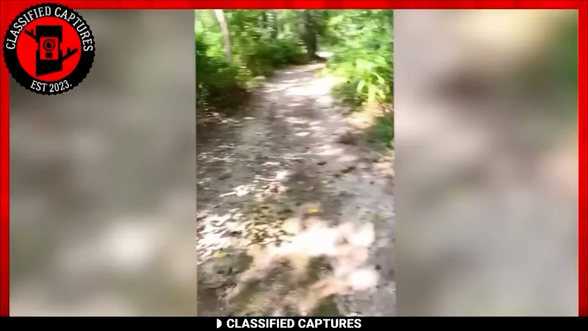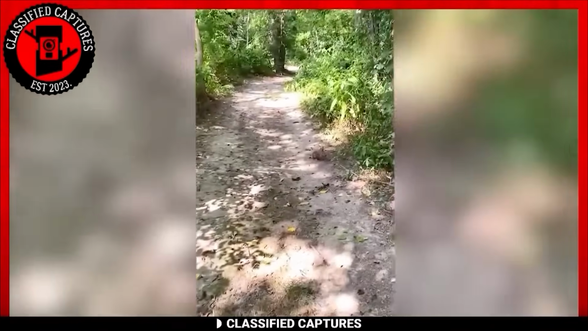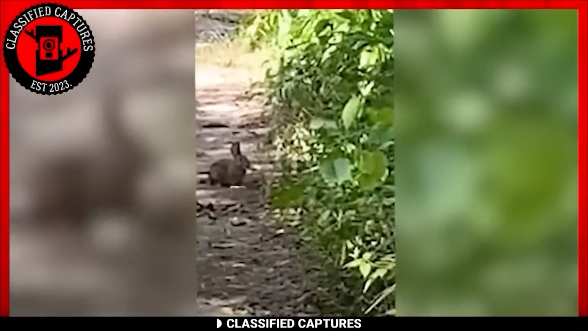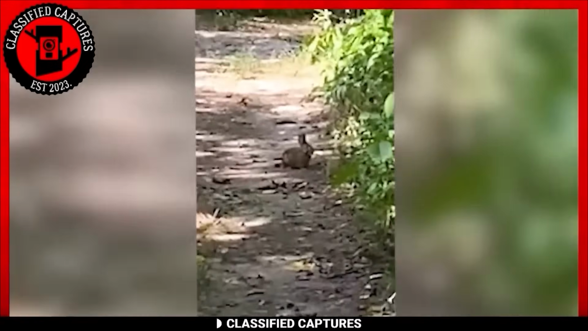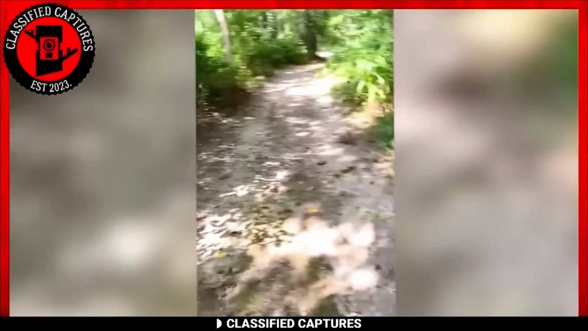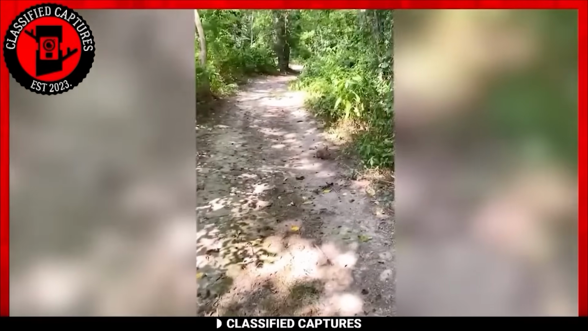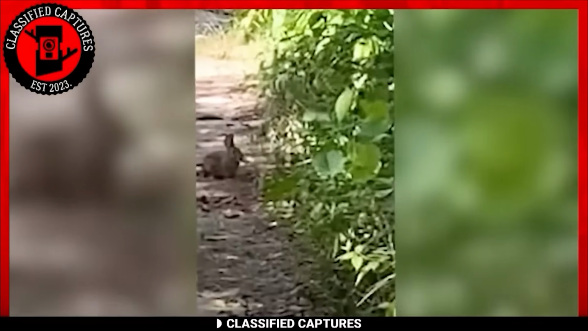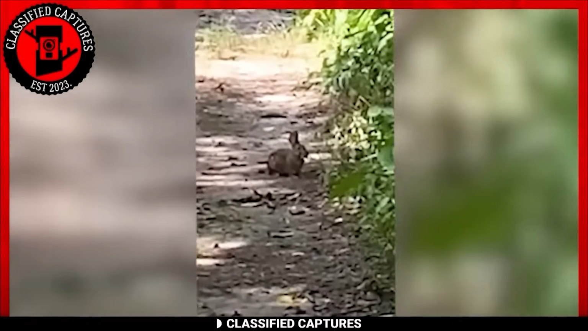As a hiker ventured along his well-trodden path, a desire to capture its enchanting allure urged him to wield his camera, immortalizing each fleeting moment. Let's take a look at what he captures. Entering a remote stretch of the trail, a small rabbit graces his path. Swiftly zooming in with his camera, he pauses, captivated by the serenity of the scene.